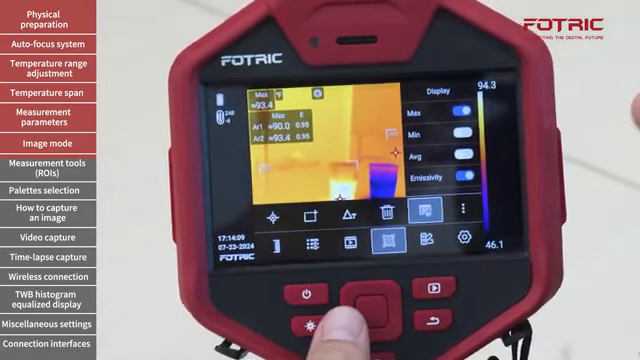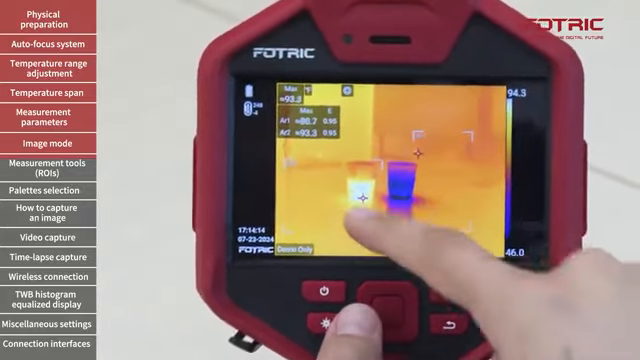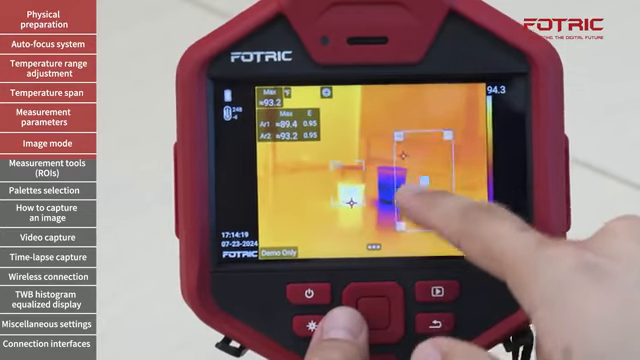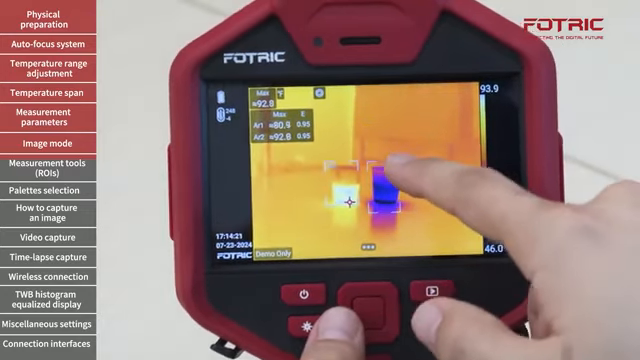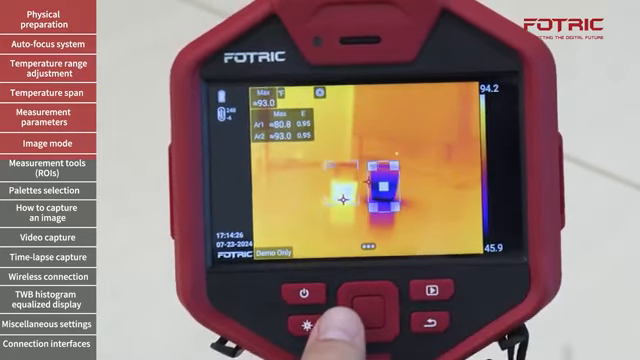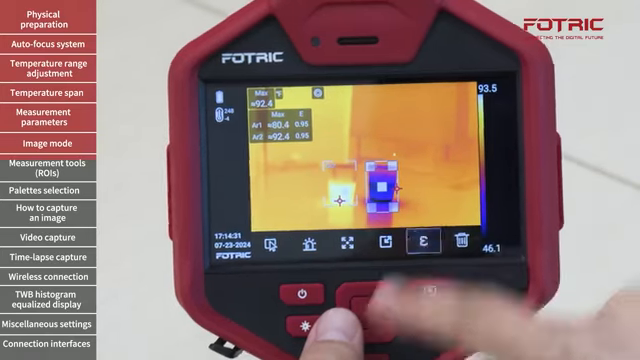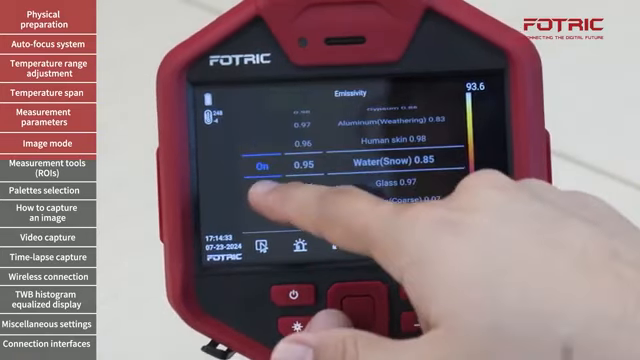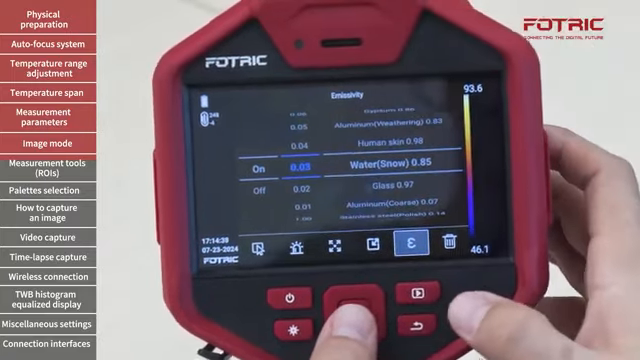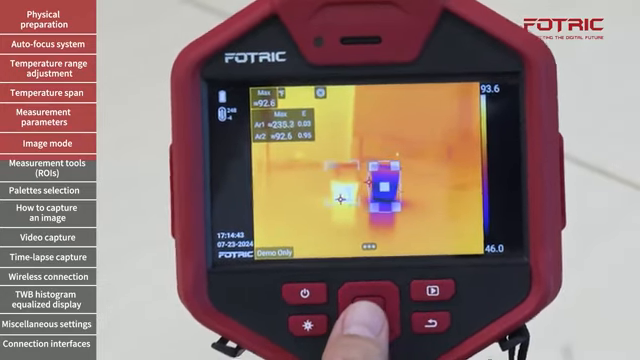This emissivity refers to the local emissivity of each box, which means that I can have specific emissivities for specific components within the scene. So let's say I'm going to tap on area 1. Once area 1 is selected, I can tap the menu and I will go to partial or local emissivity. I will turn that on and change the emissivity of that specific component, enter, and you will see how the temperature changes for that specific component.